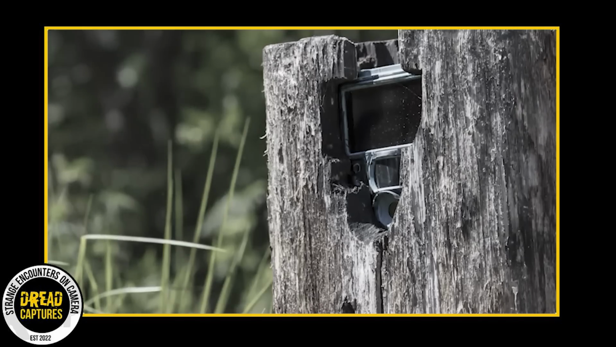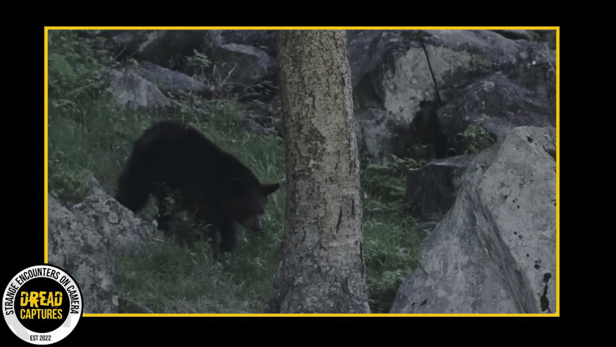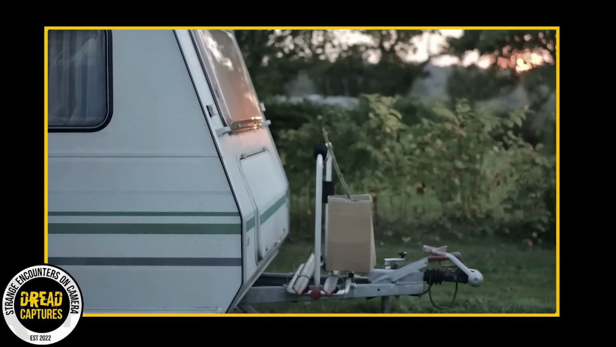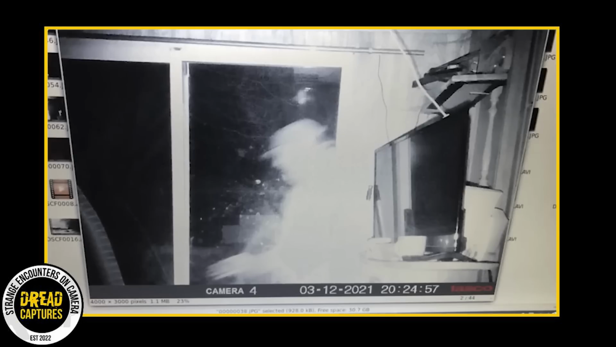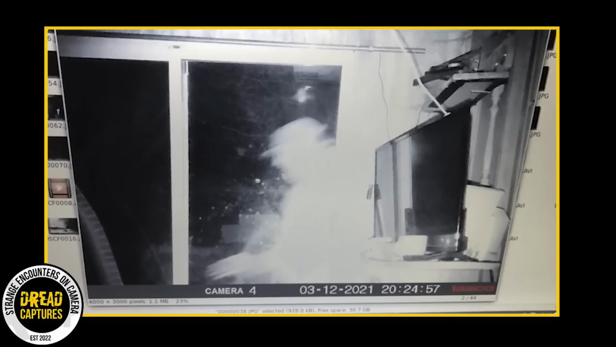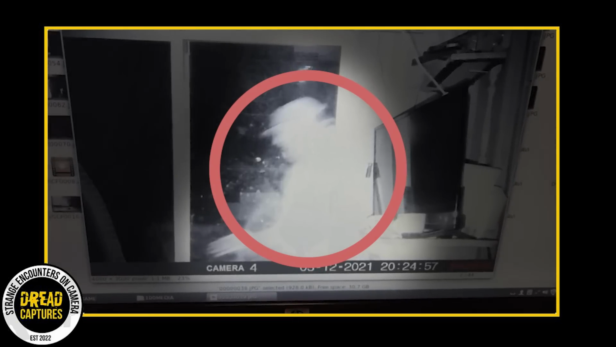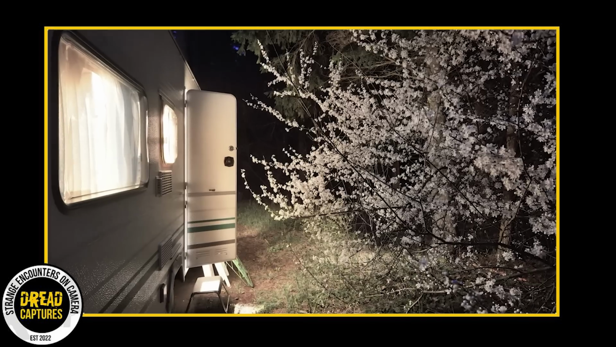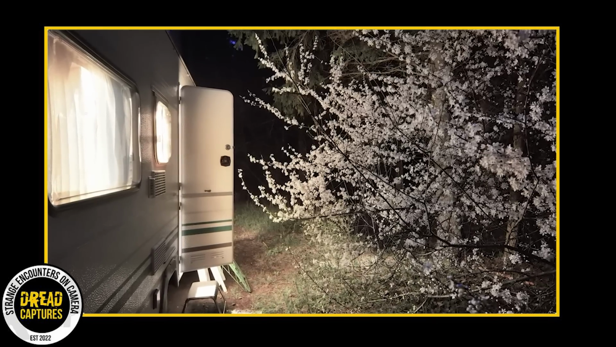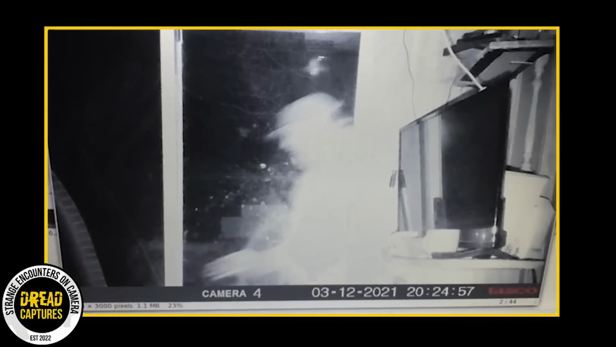People in rural areas often use infrared cameras to spot animals or detect intruders on their property. A Reddit user's brother took a puzzling photo with such a camera. The picture shows the inside of a trailer, probably the living room. In the middle, we see a strange white figure that looks like a man, appearing to be in motion and maybe wearing a hat. The uploader mentioned there were no footprints or tire marks outside the trailer. Also, this figure didn't reflect on a nearby TV, suggesting it might be a ghost.